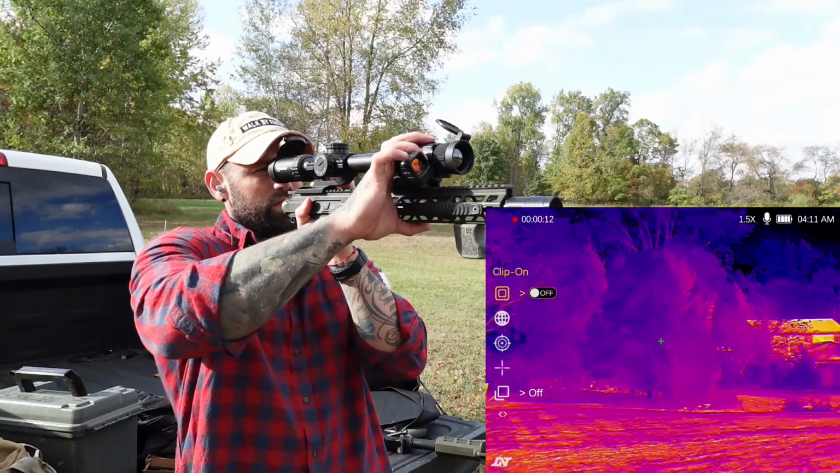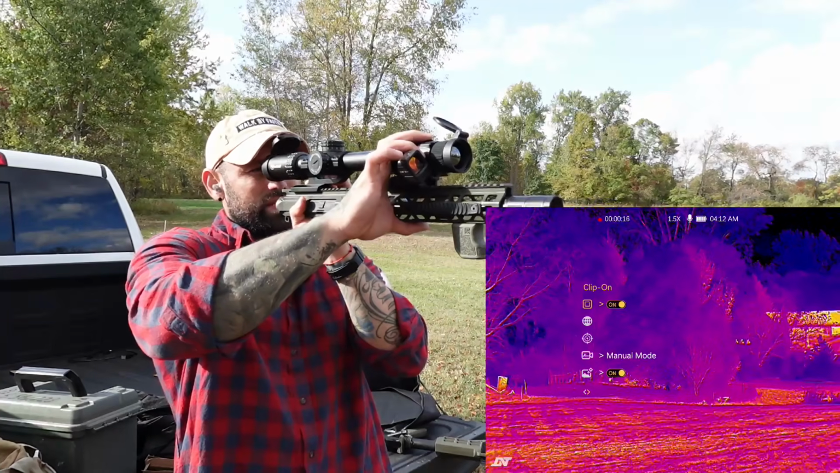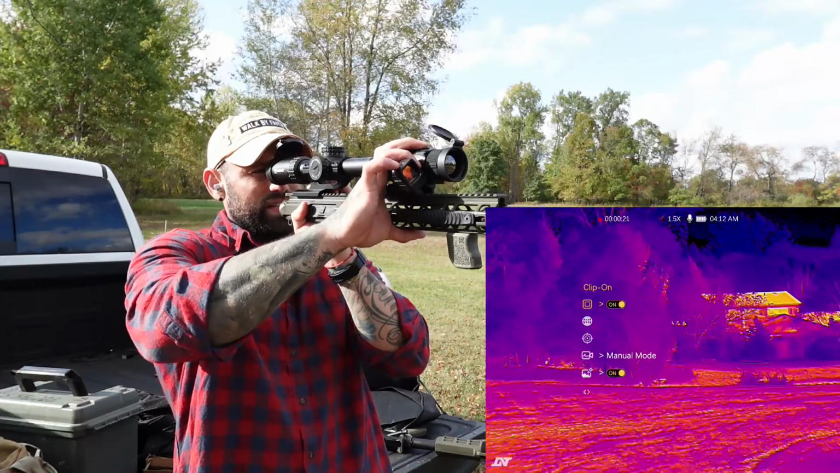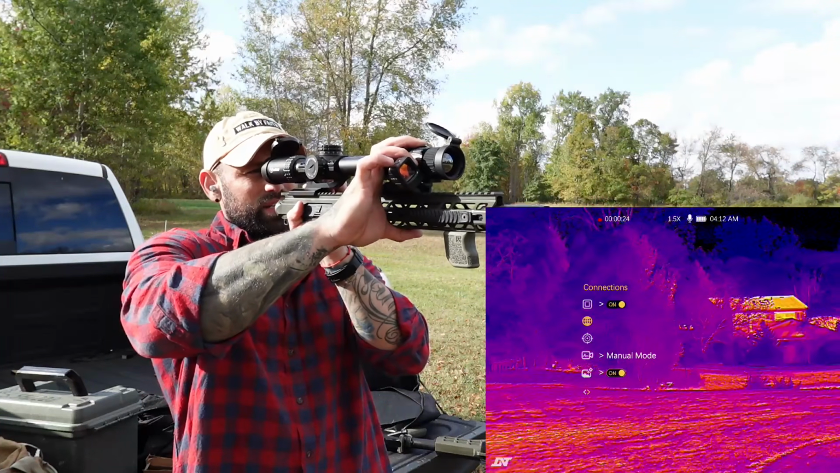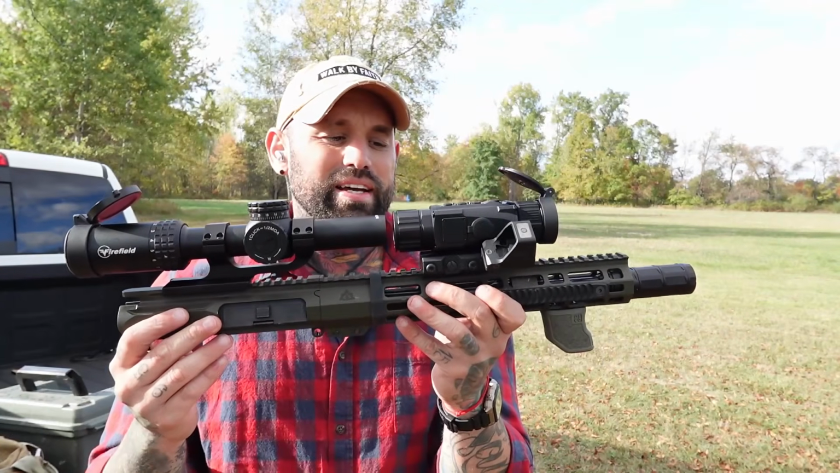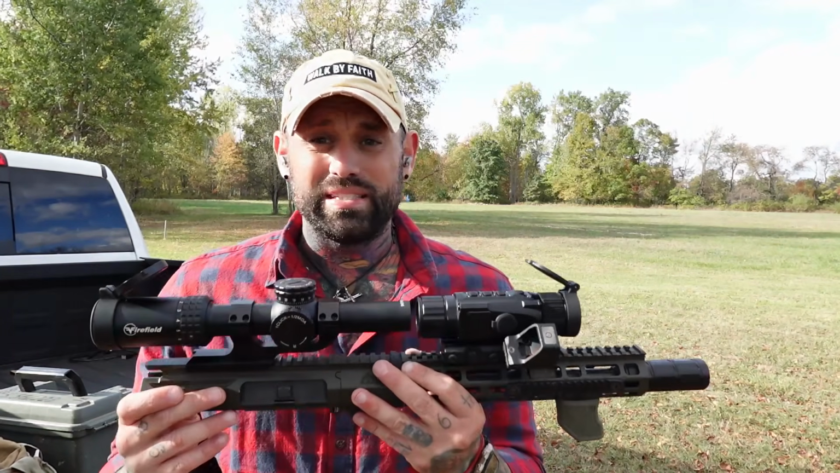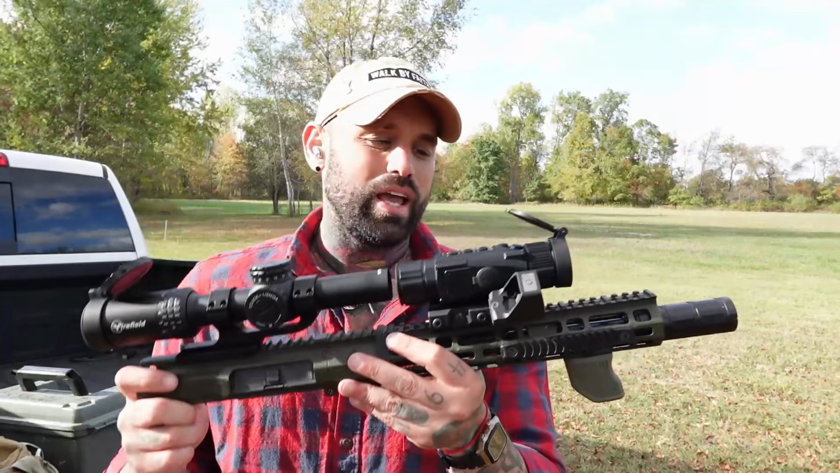We're gonna select that, and the menu is going to completely change and be in the center of that. So now that that's done, we're going to exit out of that to see if this thing's on, because when you guys put this on, you want to make sure that your LPVO or maybe your EOTech is zeroed first. This is, I want to say, zeroed somewhat. It's Dylan's, by the way, so Prepared Father, thank you for the 16-inch and the 10.5.